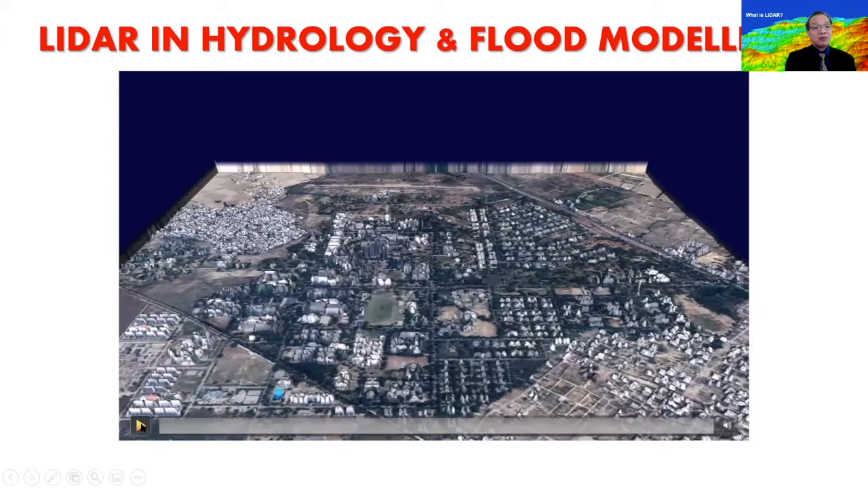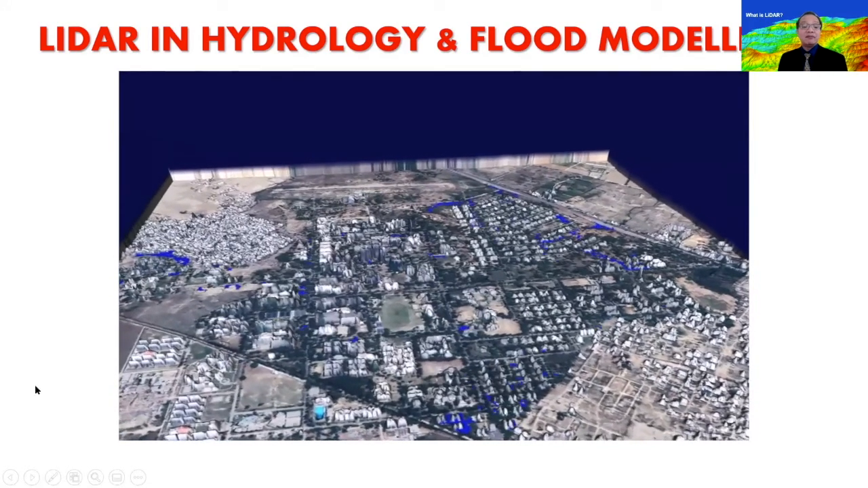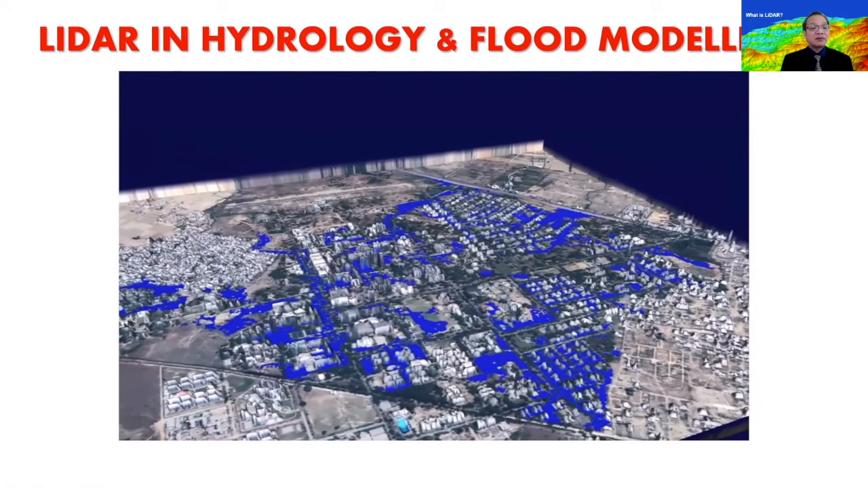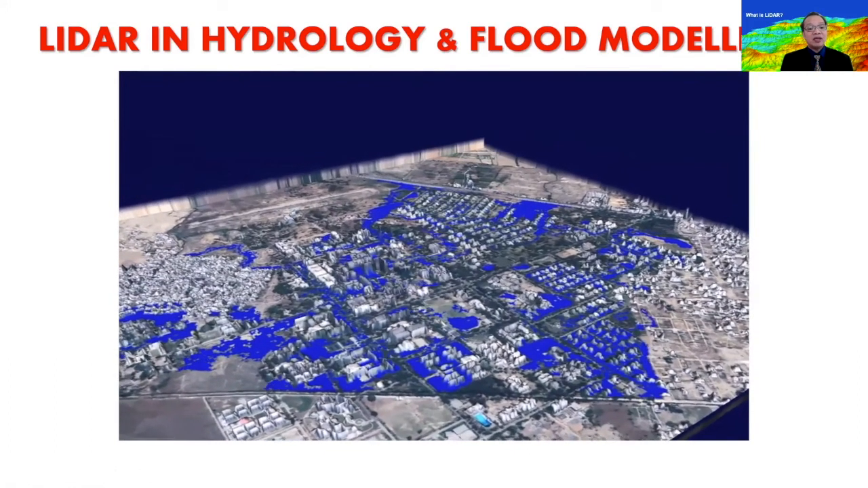LIDAR has been used to map most of the big rivers and main rivers in the Philippines. And you can model which areas will get flooded using high definition, high precision terrains, DTMs. So this is a modeling of flooding in a particular